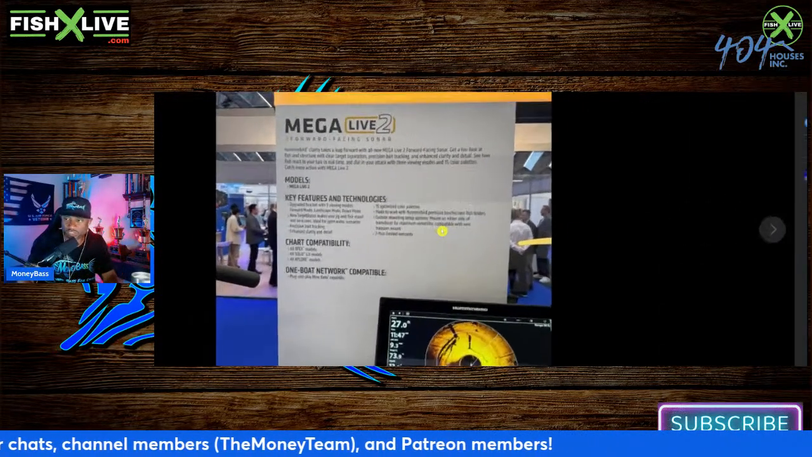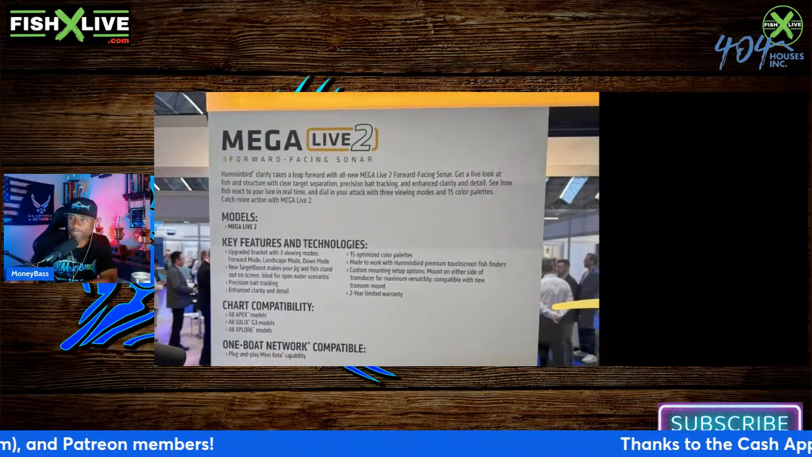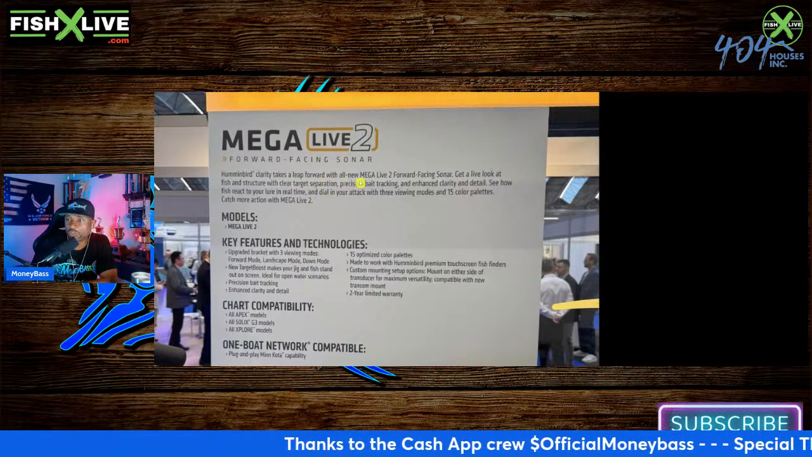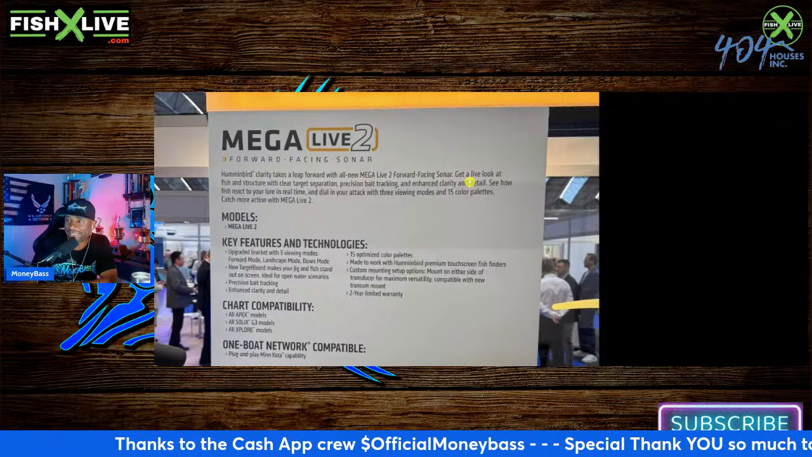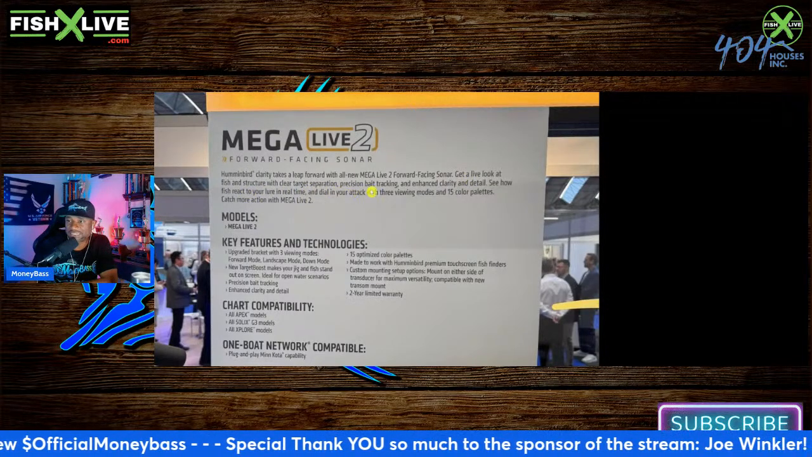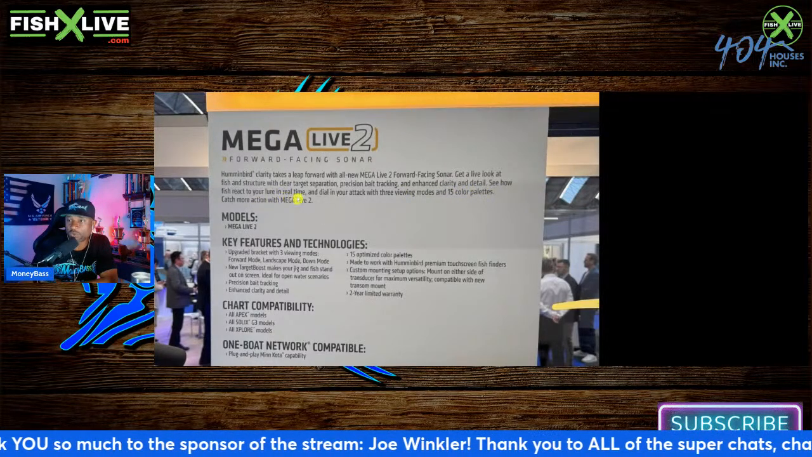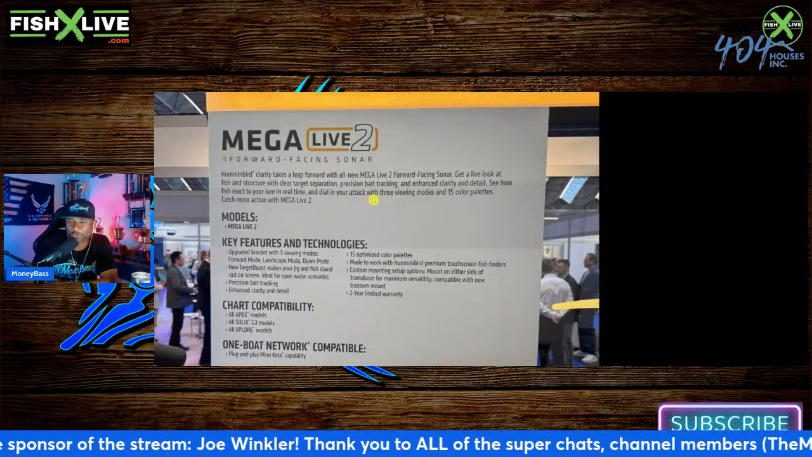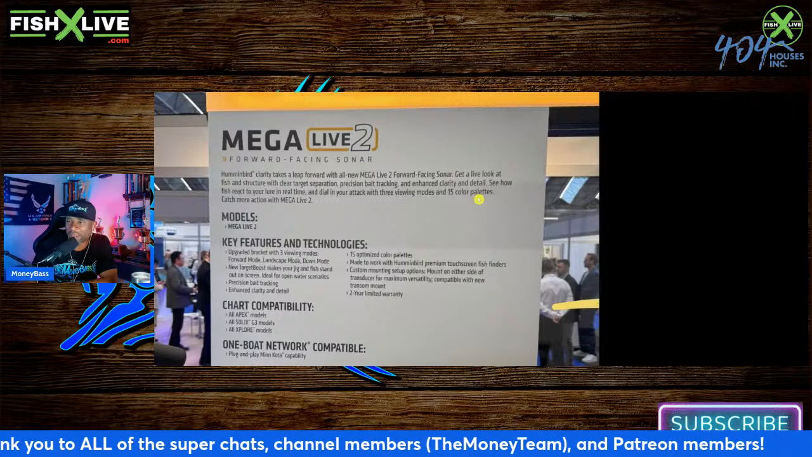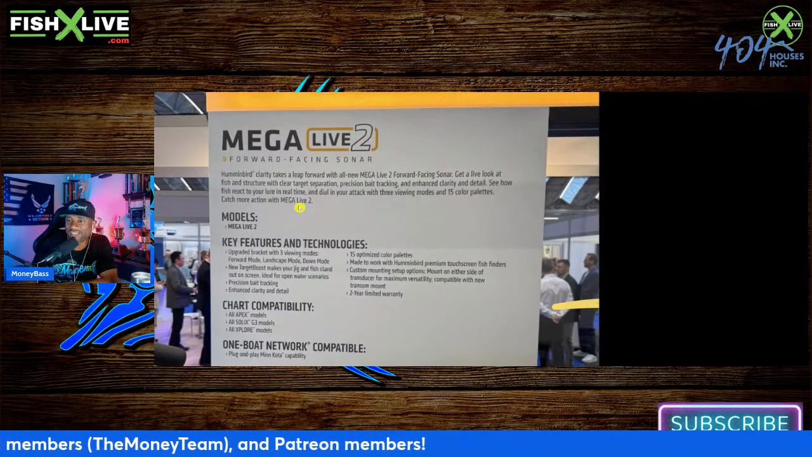So the Mega Live 2, this is what you all are wanting to find out and know more about. So Mega Live 2, forward-facing sonar. Humminbird clarity takes a leap forward with the all-new Mega Live 2 forward-facing sonar. Get a live look at fish and structure with clear target separation, precision bait tracking, and enhanced clarity and detail. See how fish react to your lure in real time and dial in your attack with 3 viewing modes and 15 color palettes. You guys know I like that color palette number 13. I believe that's the one. All right, catch more action with Mega Live 2.